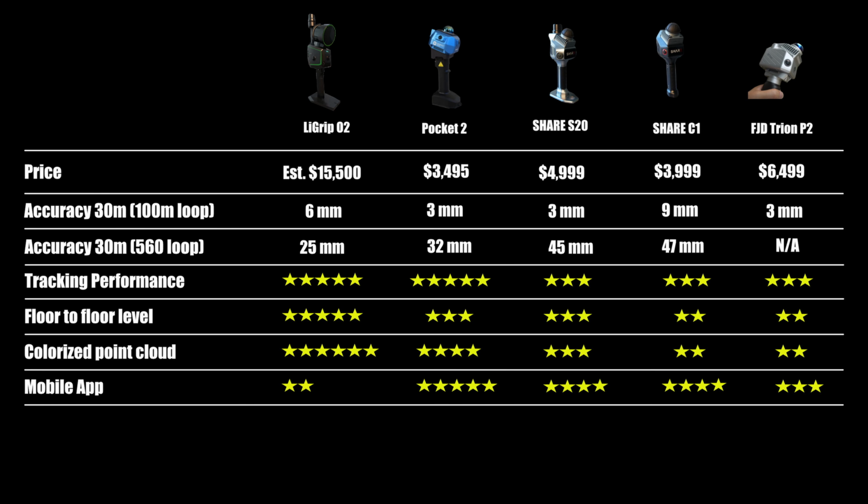The mobile app on the O2 feels outdated. It cannot produce a true colorized preview point cloud, and it's impossible to orbit or pan to inspect the scan data. The information display is also quite limited. There is no speed, no distance, and no RTK quality indicator.